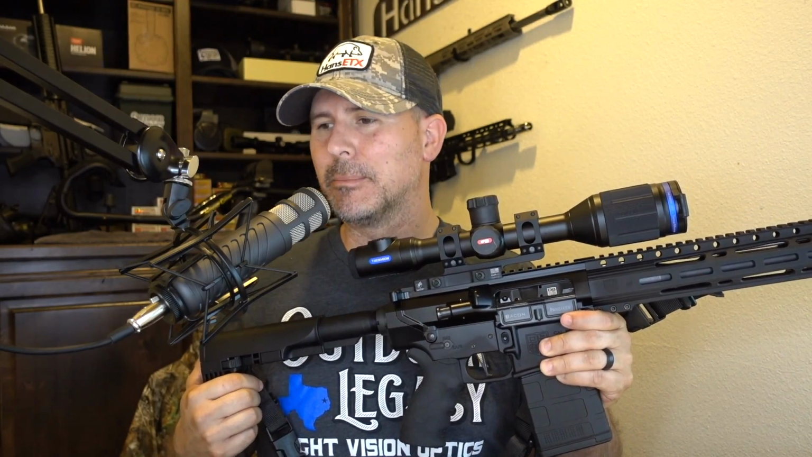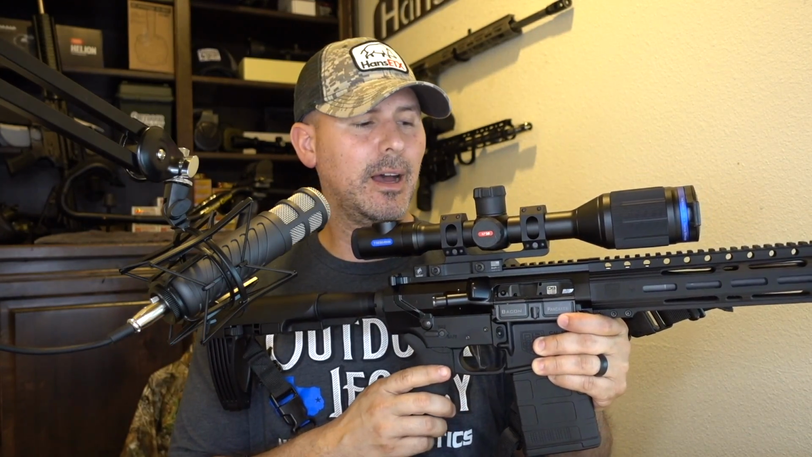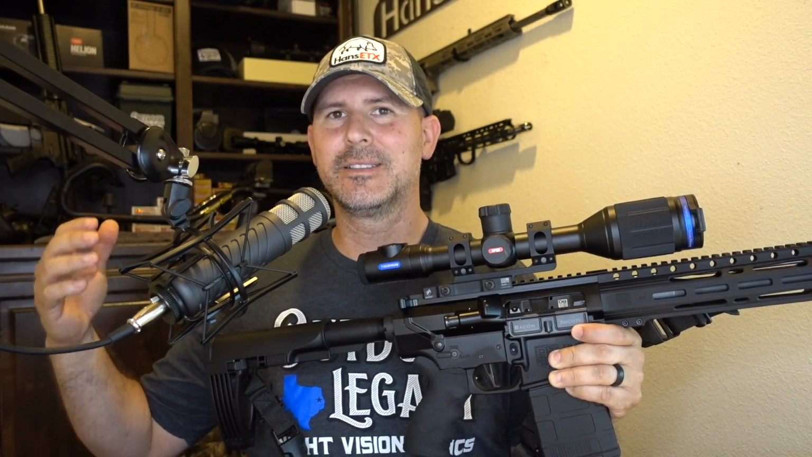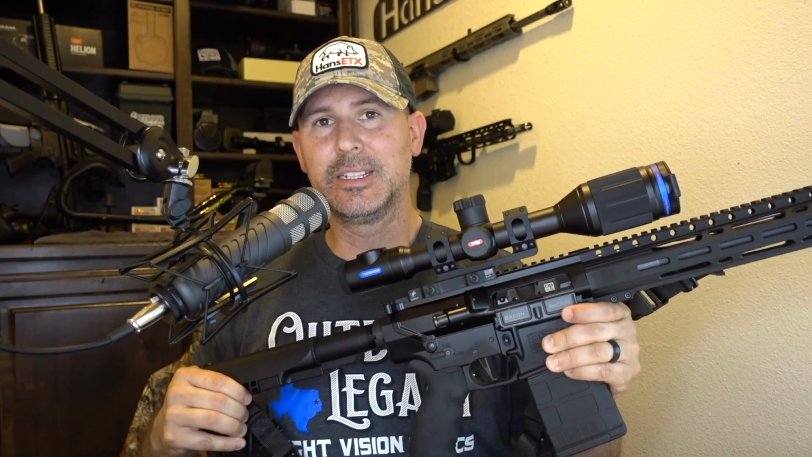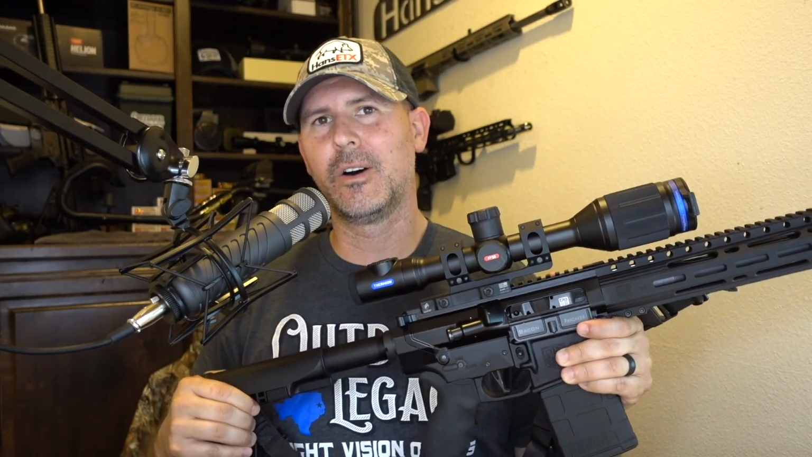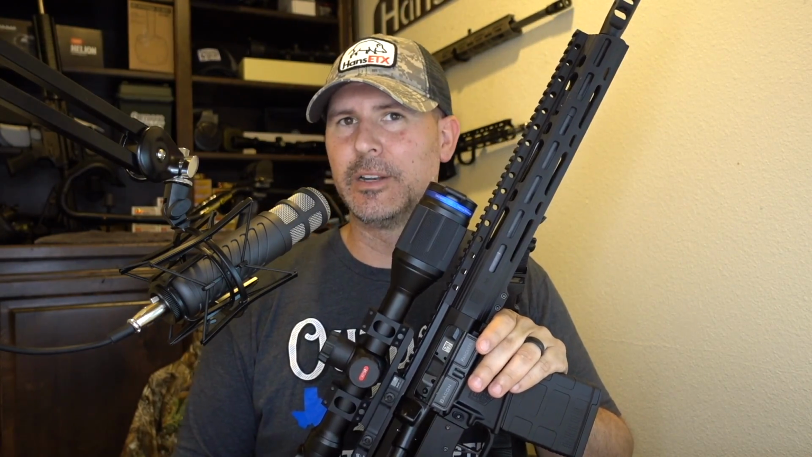Now, I'm mounting my Thermions with the American Defense Manufacturing quick detach mount. That's what I've got on it here. It's a one-piece cantilever mount. It's obviously quick release means you can take it off the rifle, sight it in, take it off the rifle, put it back on the rifle, and it stays to zero. So these American Defense Manufacturing mounts are rock solid. They look great. It's a one-piece mount, so it works great on all AR platforms, and that's what the most people, when they call in, that's what they're asking for, this American Defense Manufacturing mount.